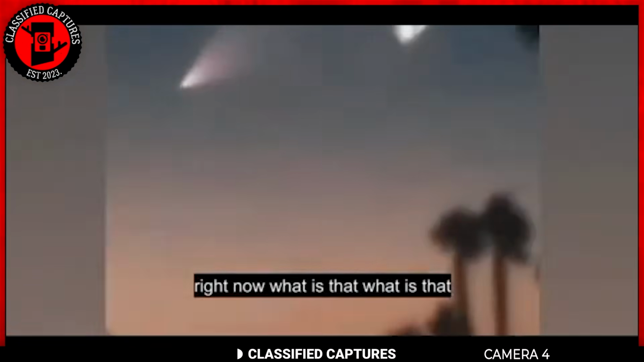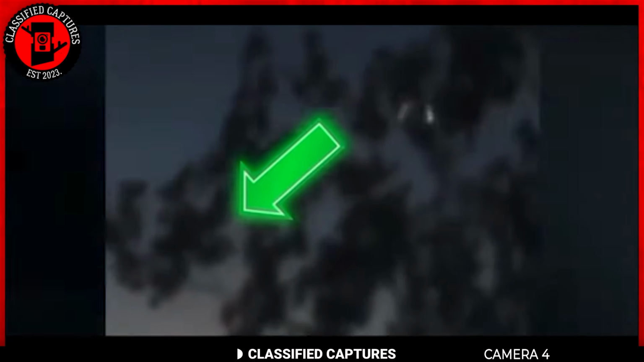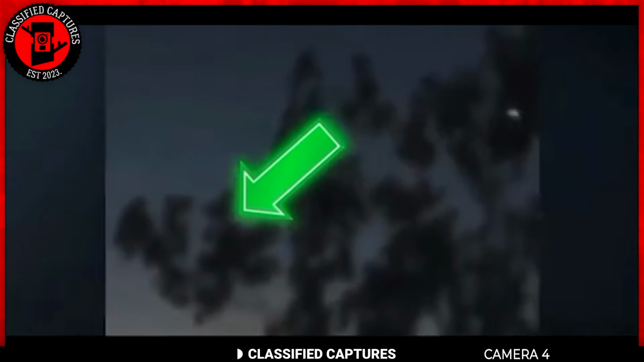One of the orbs moves to the left and the other to the right. After a brief separation, the orb on the left changes course and follows the one on the right. What adds to the mystery is the apparent intelligence behind the orb's actions. If they were simply random lights or natural occurrences, we wouldn't expect to see such purposeful behavior.